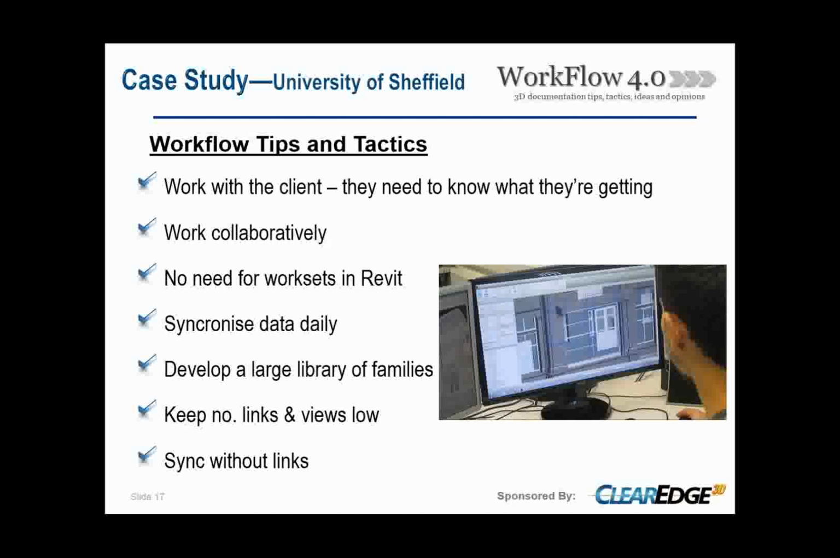Keeping all the links to a low level when you synchronize and save your model will keep your model size down. If you've got point clouds loaded in, images, CAD files, remove as many of these as possible, as well as any 3D views and section views. All of this, each time you save and synchronize, will help you keep your model size down.